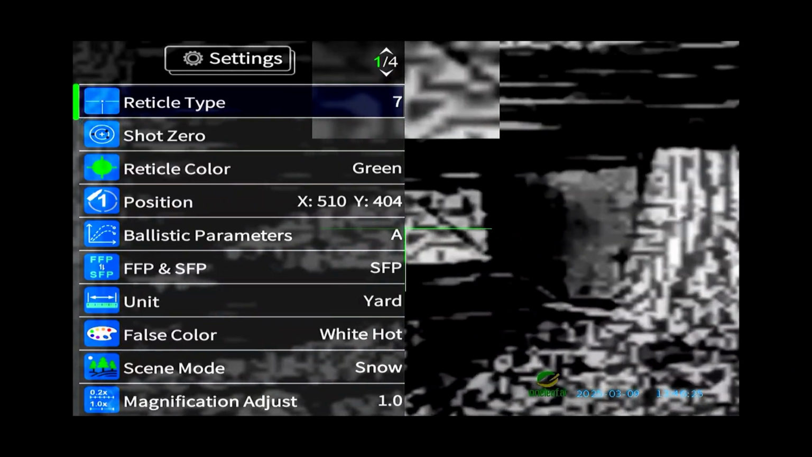Once you have one night under your belt, I guarantee you're going to be professional. You'll be flying in and out of this menu. It's very easy to use and easy to understand.